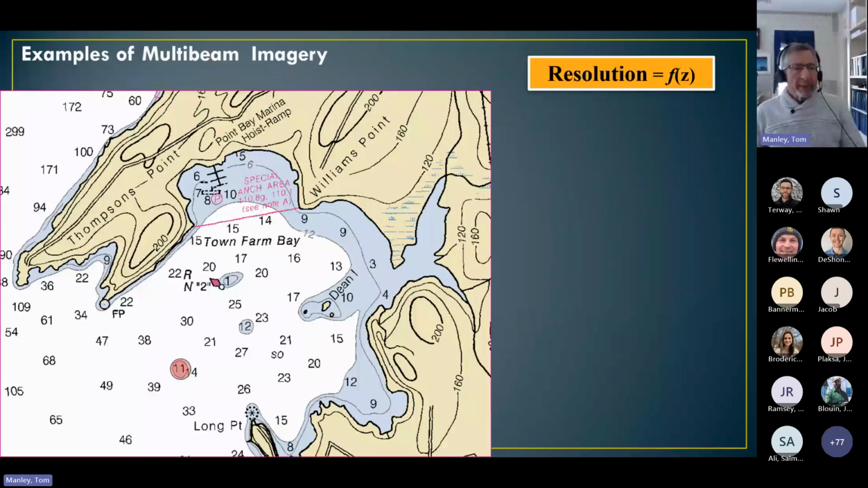The difference between multi-beam imagery and previous generations of bathymetric maps is quite obvious. In this example, note the NOAA-defined orange-colored circular shoal located in Town Farm Bay. It's denoted as an 11-foot elevation. The multi-beam mapping showed that the actual shoal was found to be both mislocated as well as misshaped.